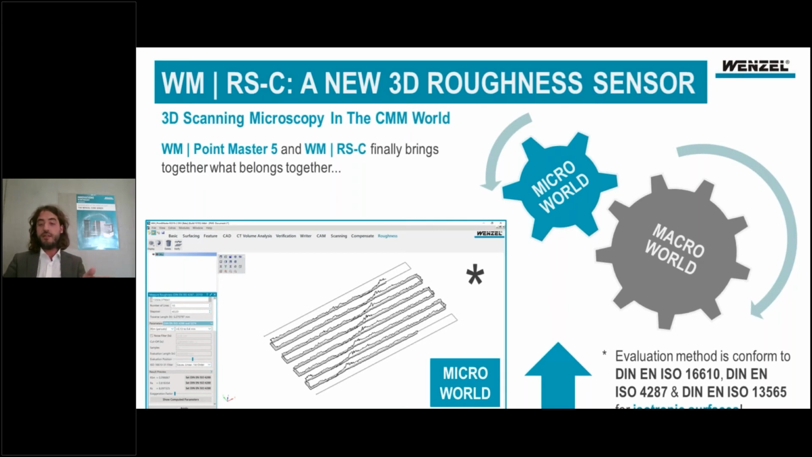For example, we can even draw profiles that are not linear, meaning a meander structure or a spline structure, to increase the evaluation length. Of course, I know this is only allowed on isotropic surfaces. This was not an isotropic surface, but it should give you a clue about what we are able to do.